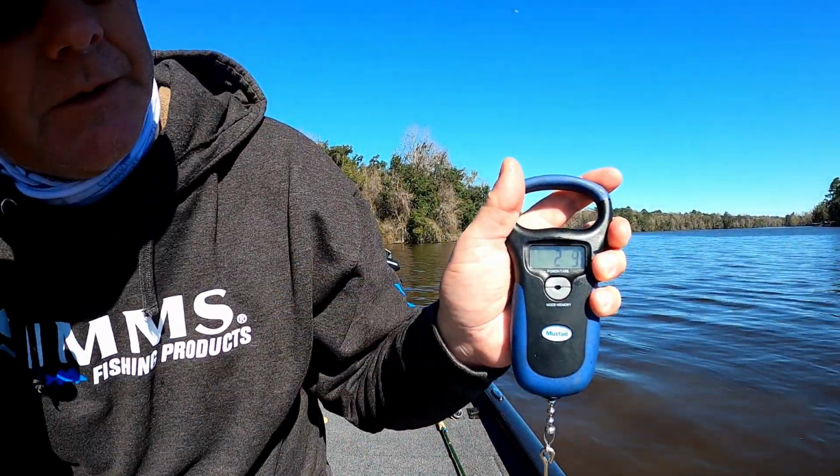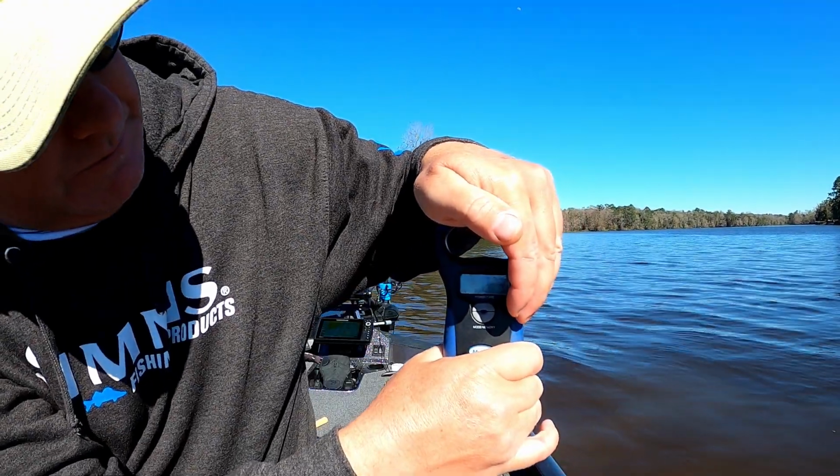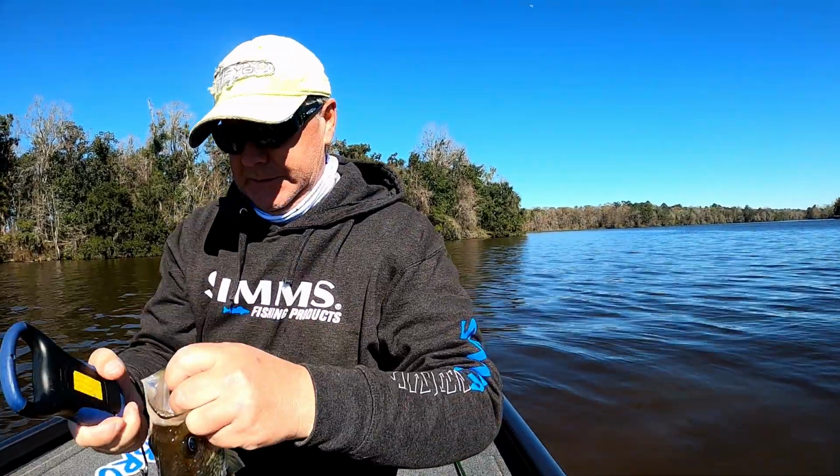I don't know if y'all can see that or not. 2.3. Nice size crappies.